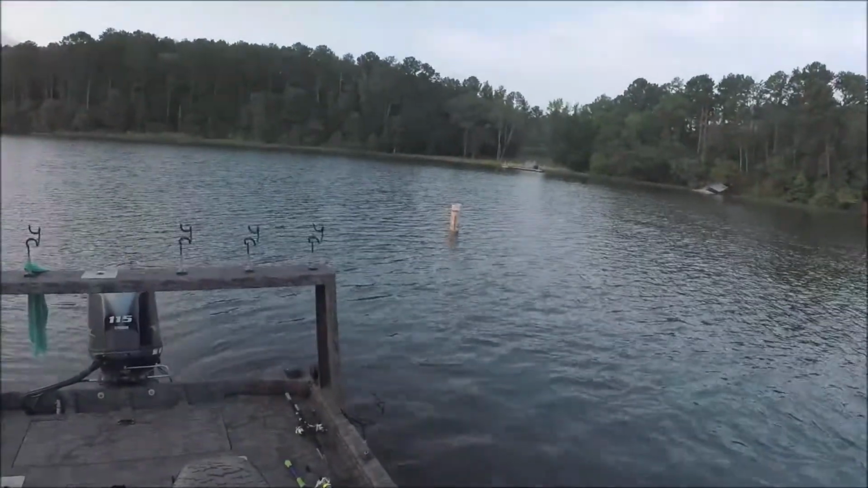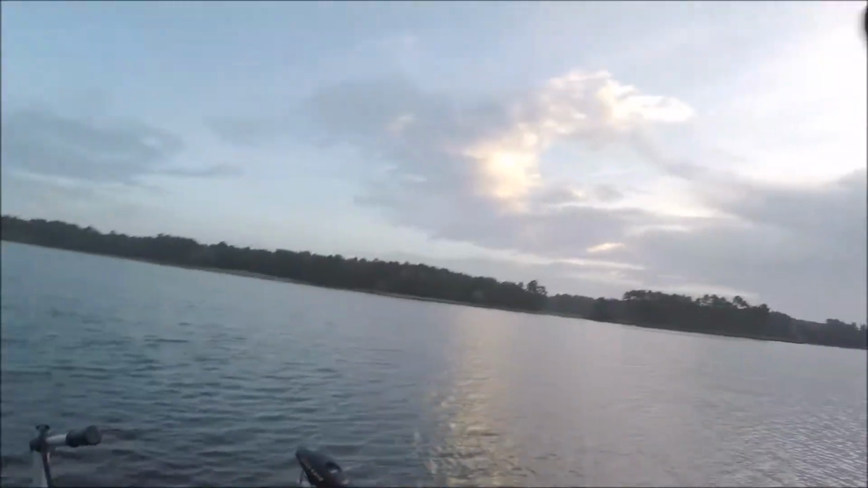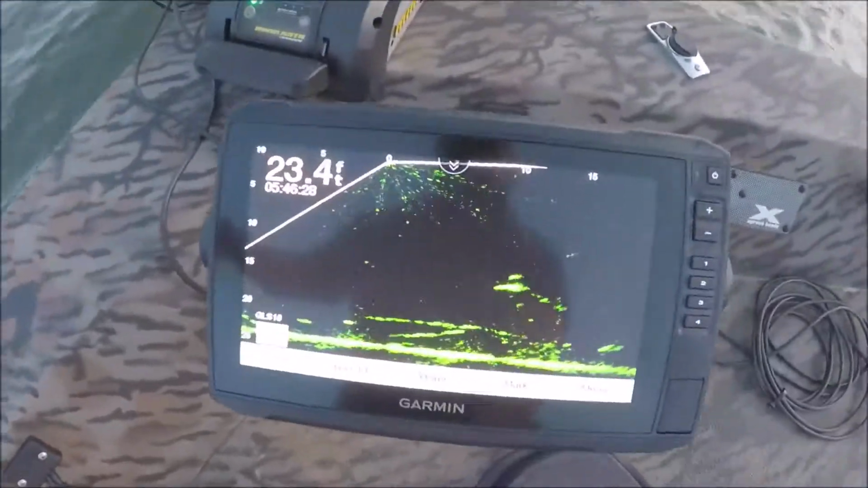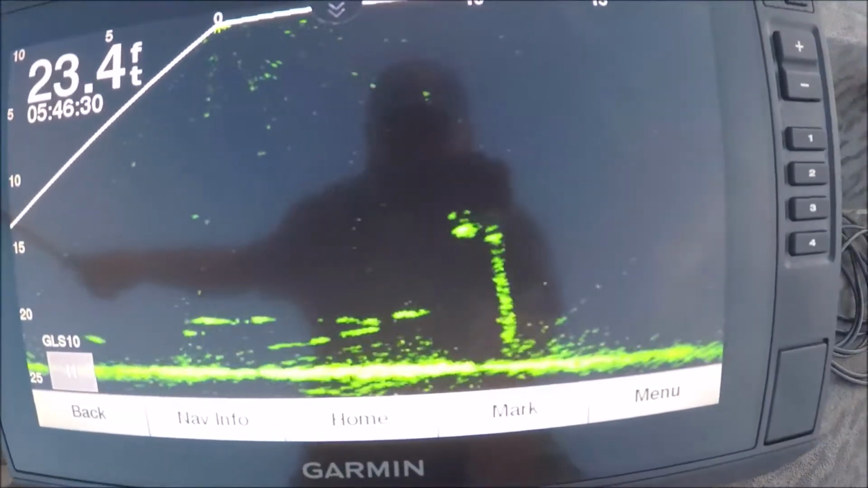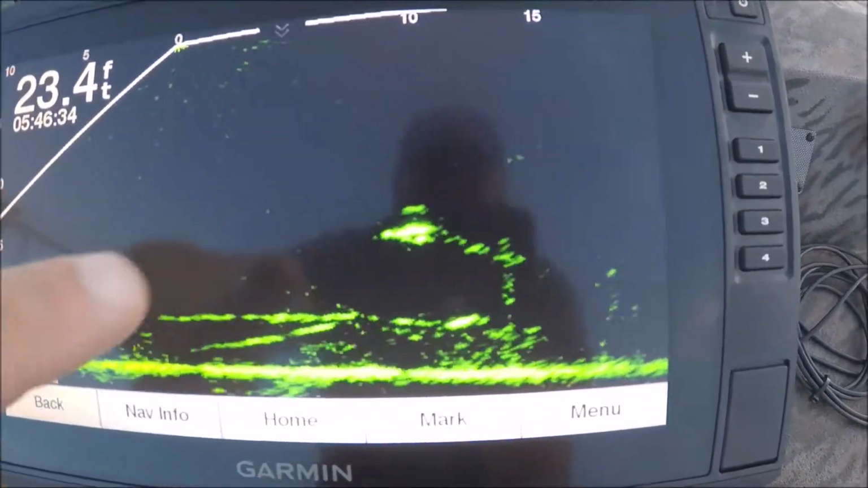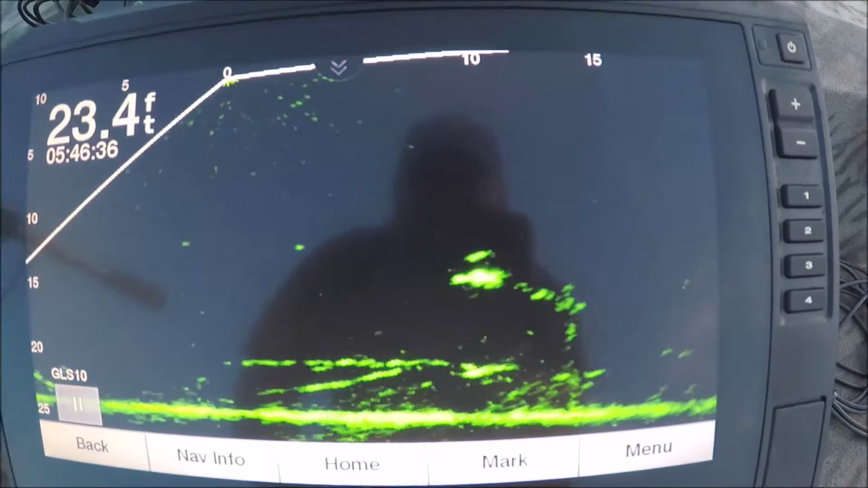All right, everybody, we're on the water. Spot number 1. There's the buoy. That's the Corps of Engineers fish attractor, and I'm gonna show you what's going on. There's the fish attractor down below the boat. Right there is a tree that's in the water, and if you can see, right there is a little small school of crappie.